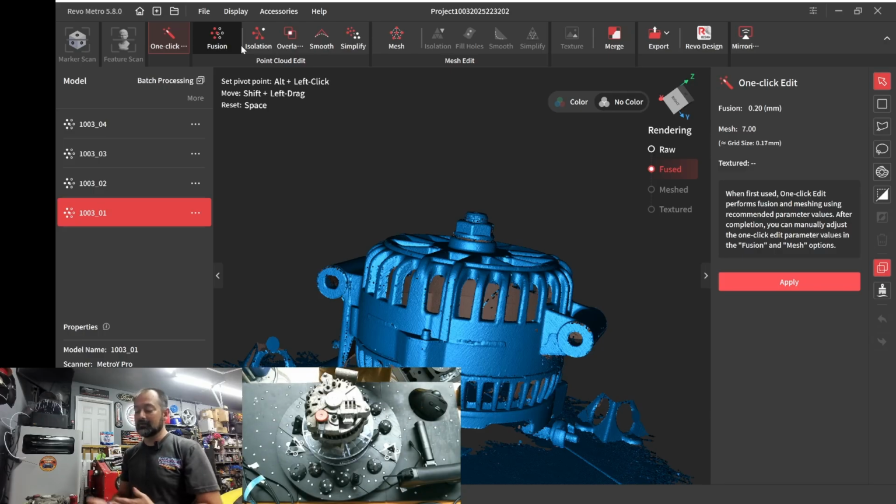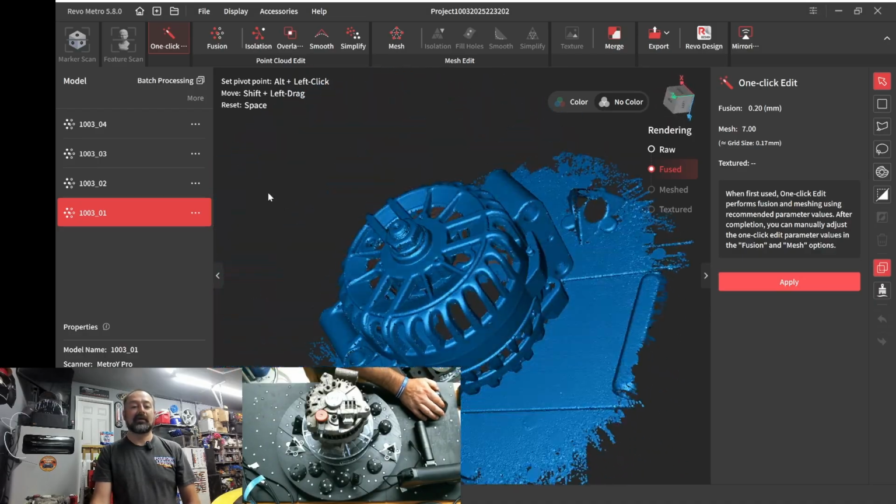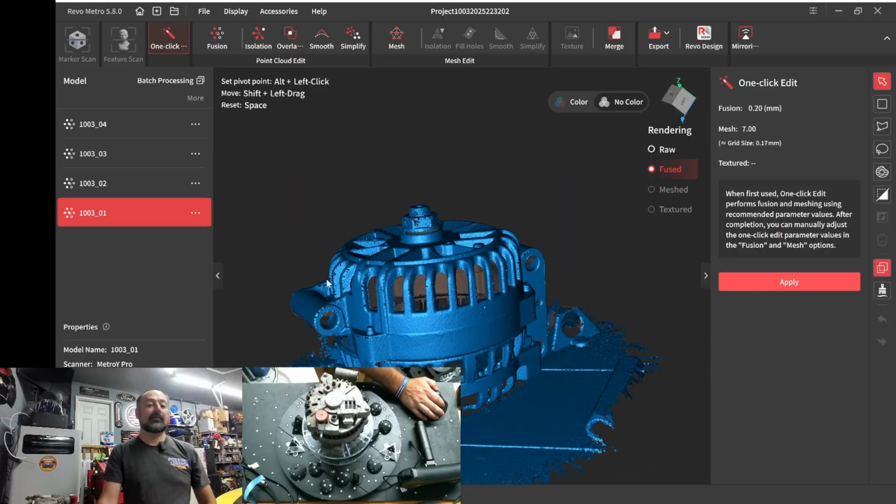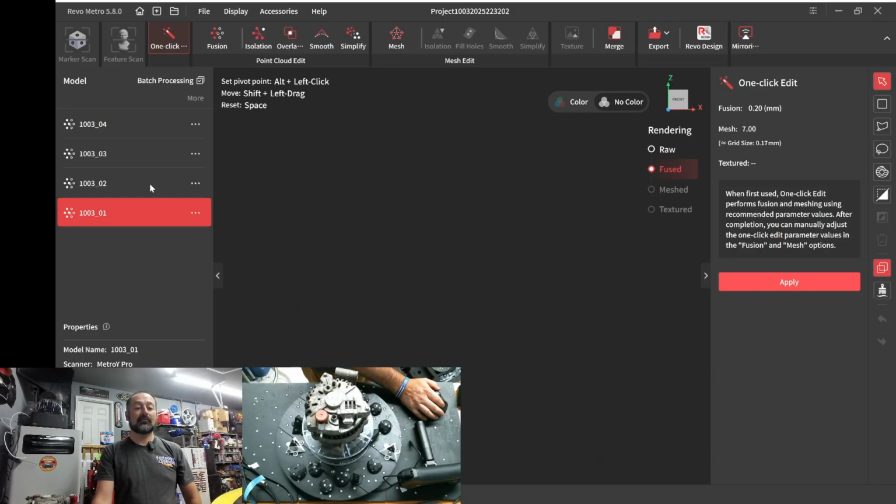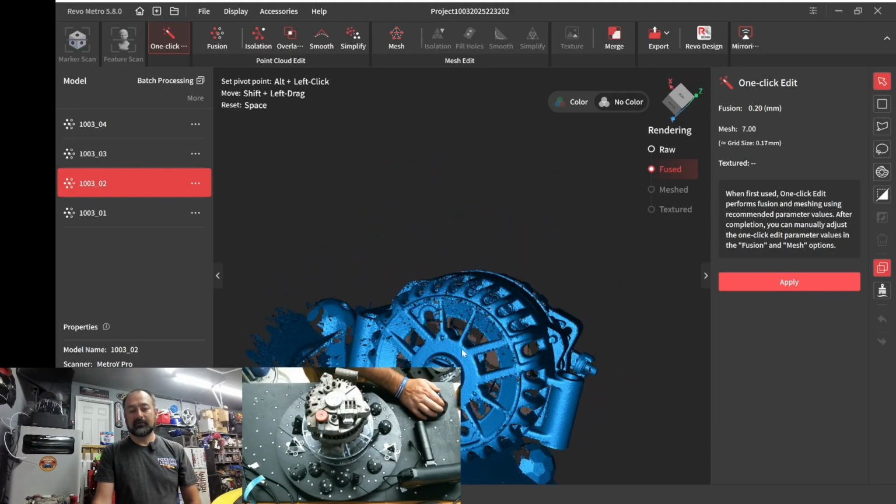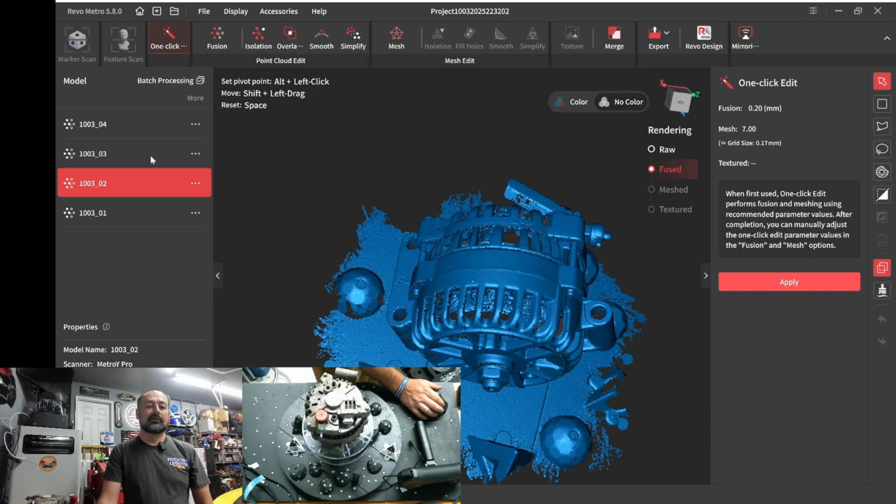But in all fairness, this is probably the best approach, because you don't want to be chasing bad data. You don't want bad windings in there that just show up as noise, and then you think you got a bad scan. So I'm fine with that. That one picked up a little bit of the windings, but you can see it deleted a lot of it too.